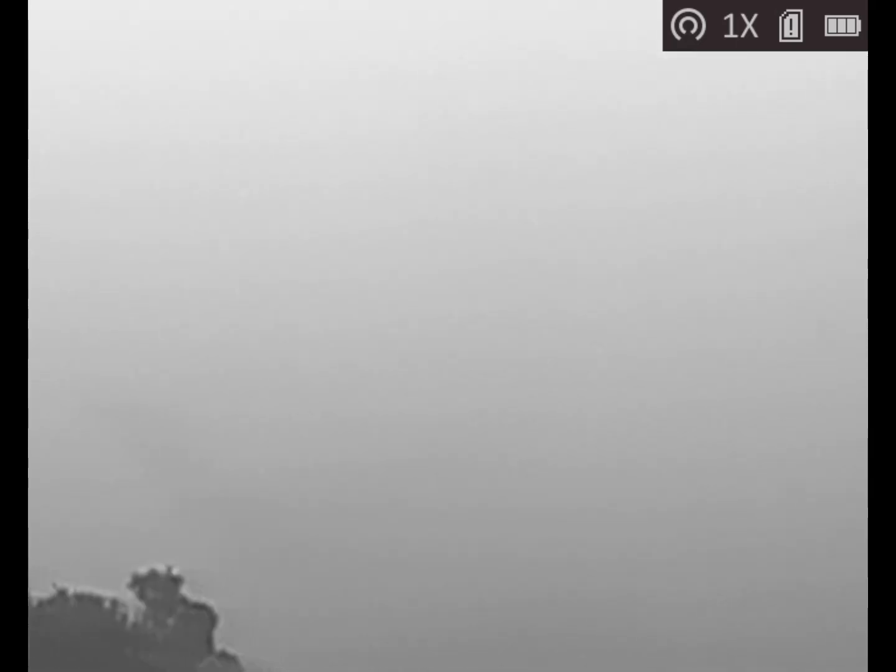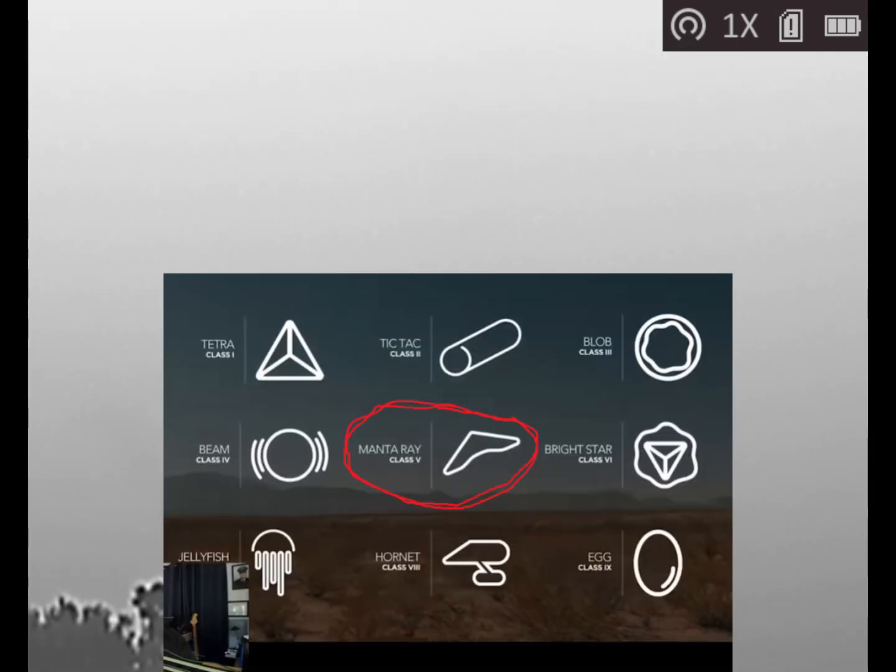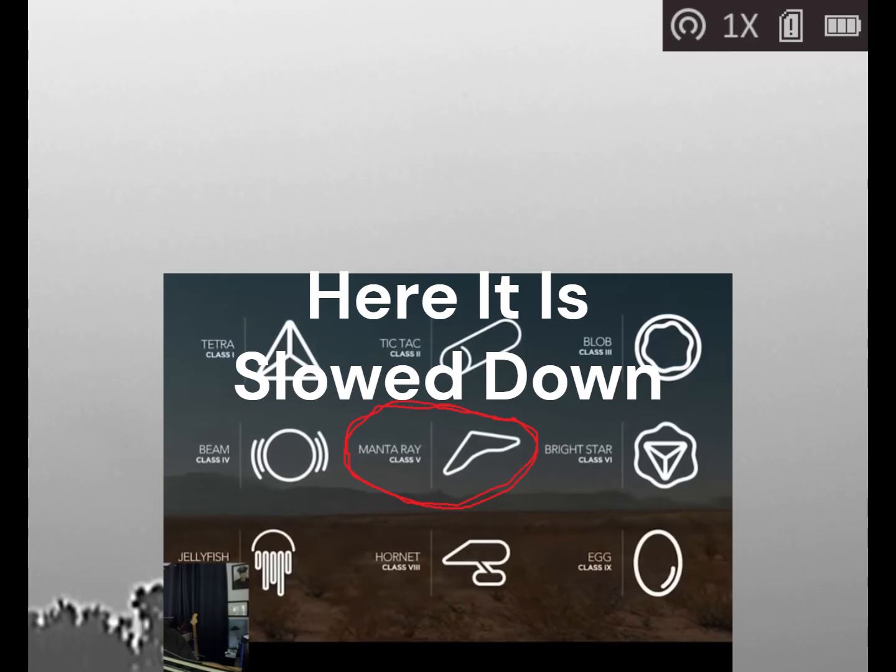And I'm not sure if this is a bird or if this is one of those, what the sky watchers call the manta. It's either the manta UFO or the manta ray UFO. I'll have to look back at theirs. They showed 9 different UFOs that they had been filming, and that manta or manta ray was one of them. So I'll have to look at that again and see what it was. But I'm wondering if this could be that, or either this is a really large bird.